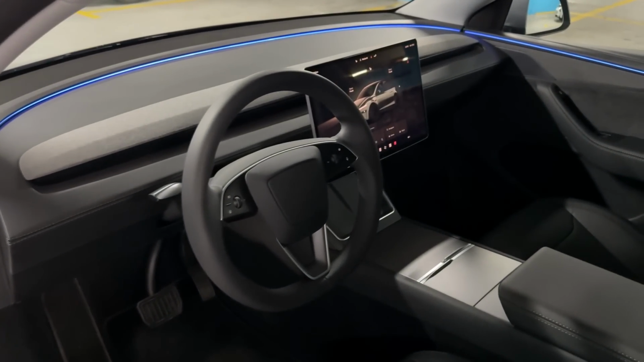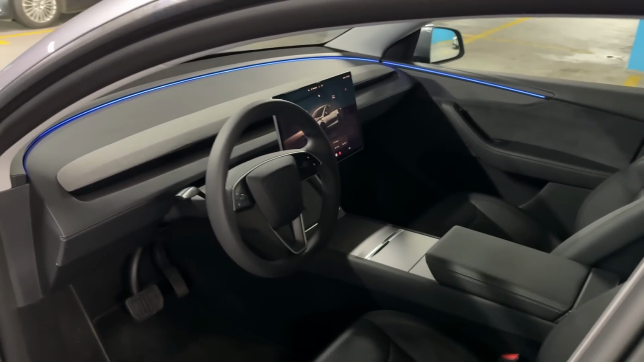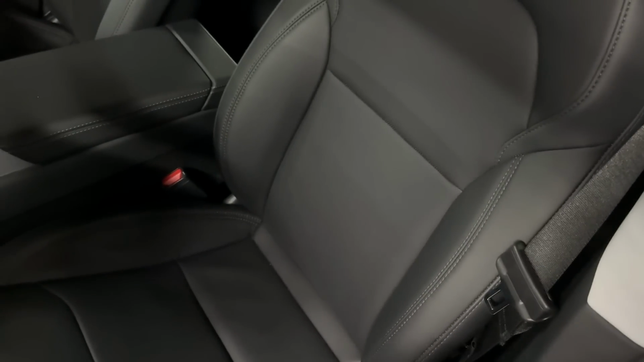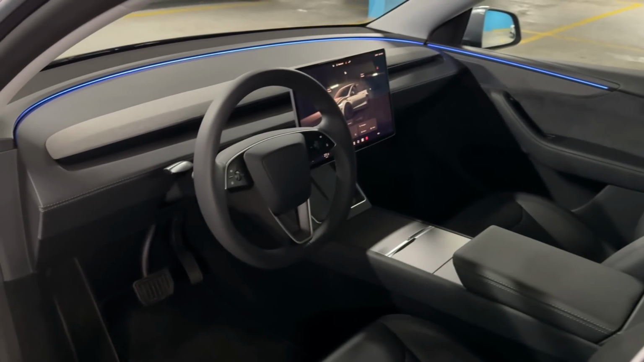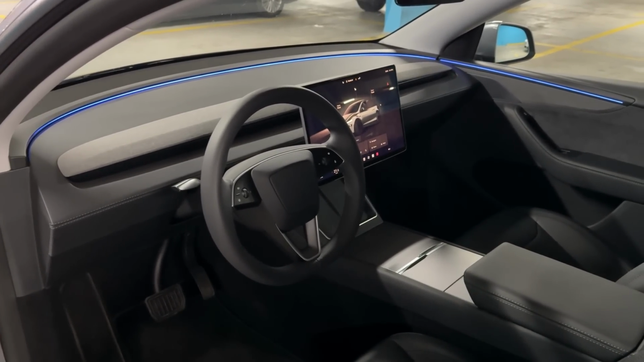And we are greeted with lovely modern interior, clean design. And yeah, let me show you how it looks from driver's perspective. But before that, let me just show you the seats. They are so comfortable. I've been driving in this car for the whole day. And yeah, I can tell you that really it is so comfortable. So now, without further ado, let's sit here and let's see it from driver's perspective.